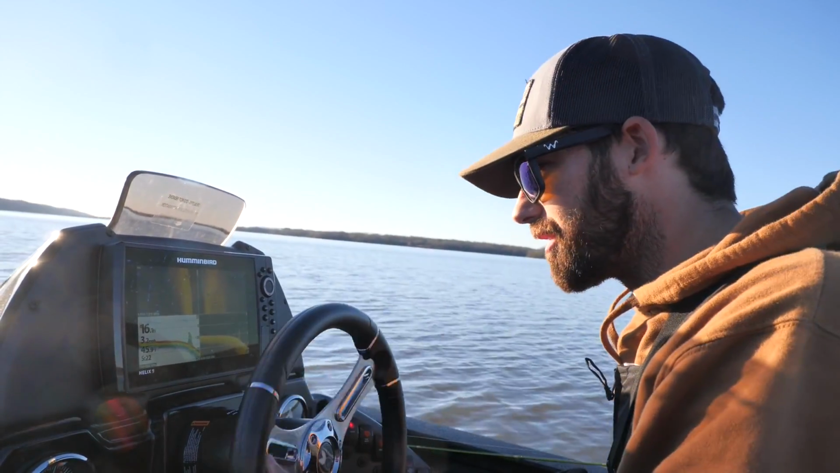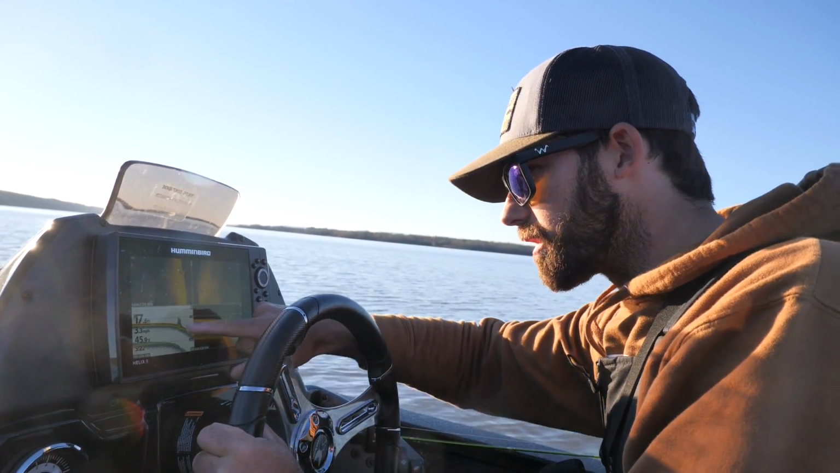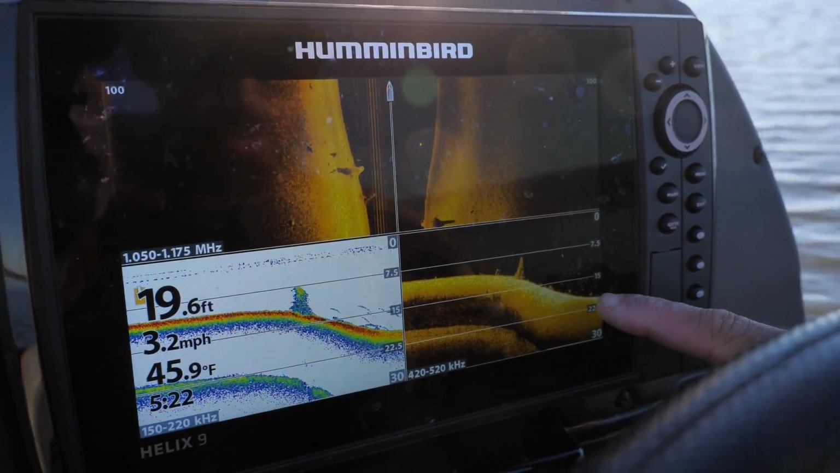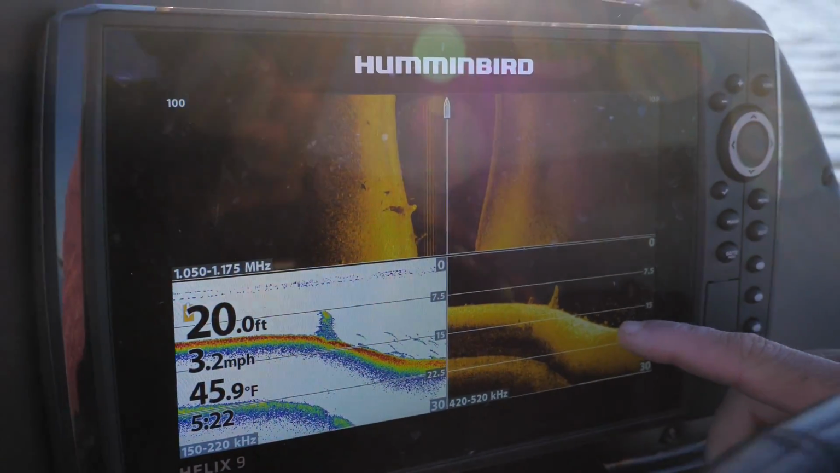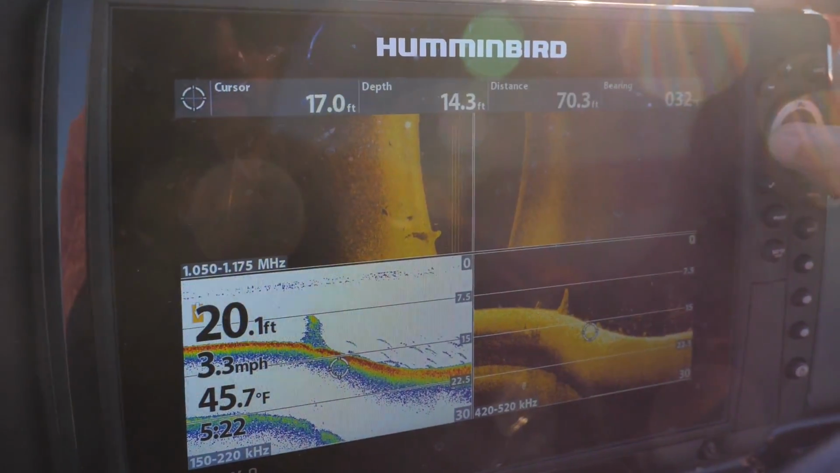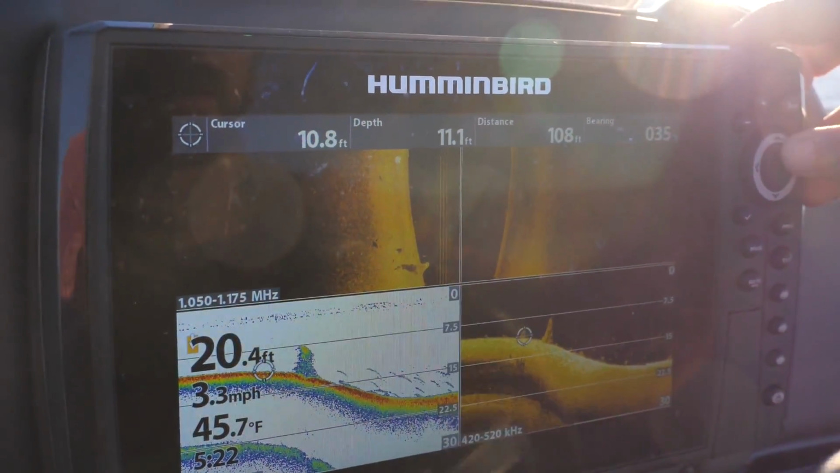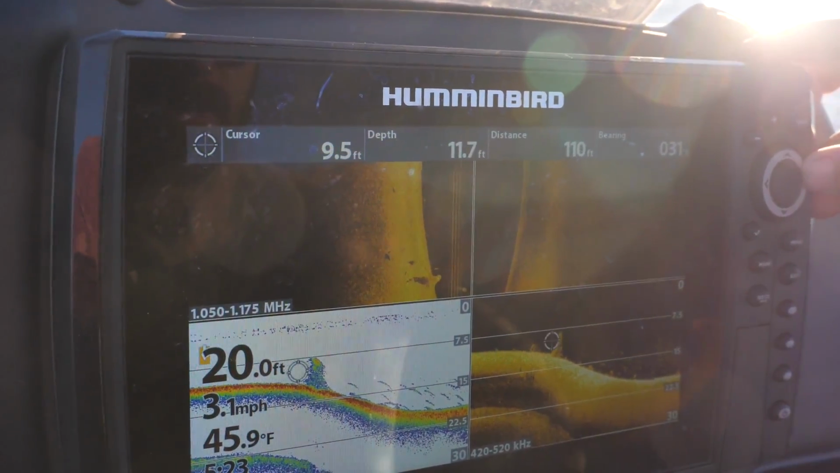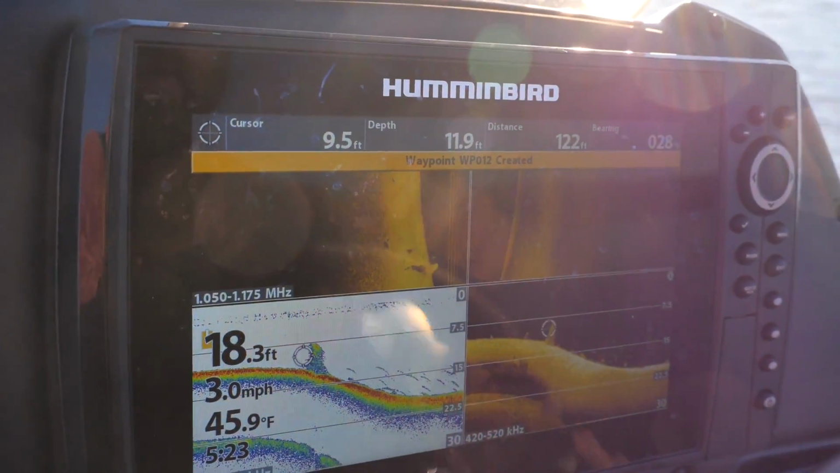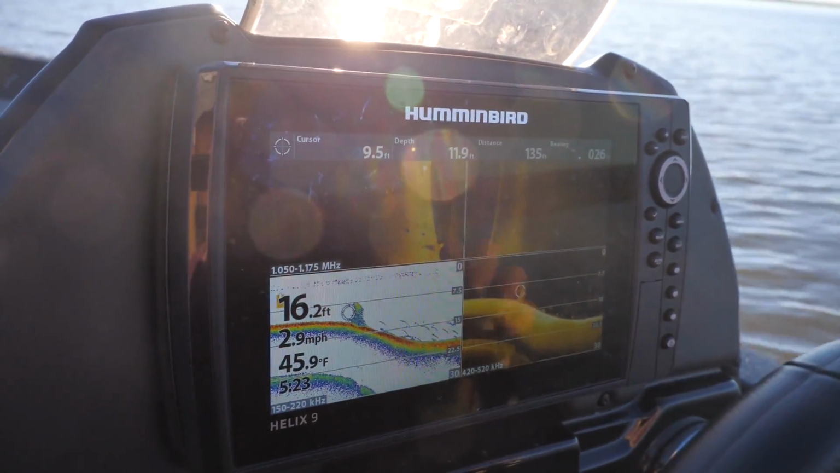Okay, so we've been idling around for a little bit, and we just found our first good looking pile. It's right here on the drop of this river channel. There's a lot of bait fish in the area. Can't really tell if there's fish on that, but we'll circle back around, drop a waypoint on it, put the Livescope down, and see if we see any fish on it.